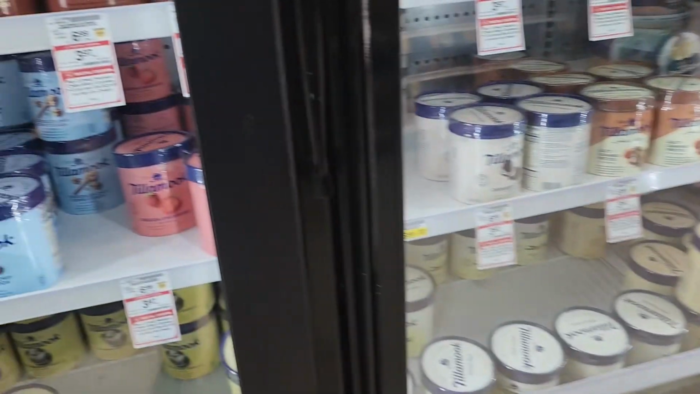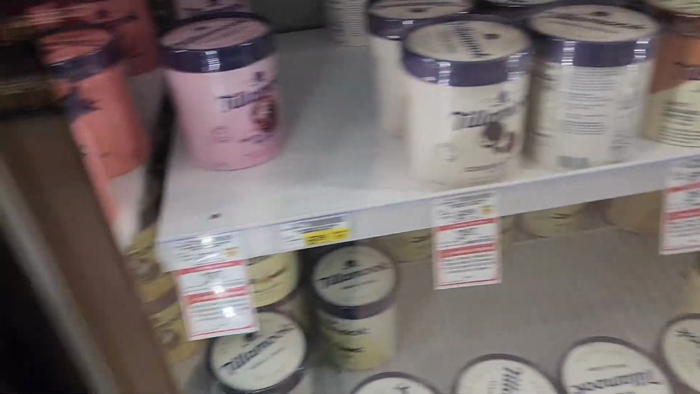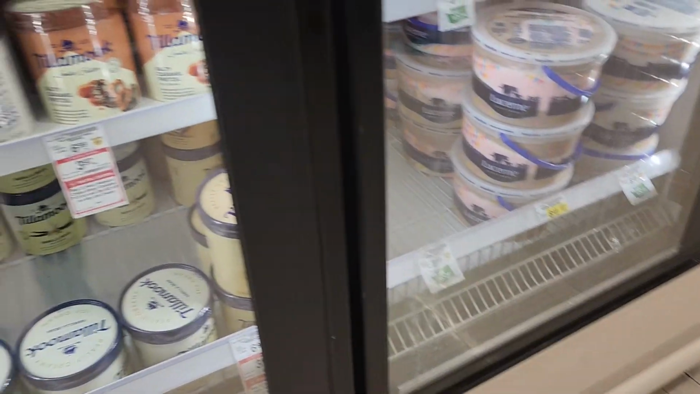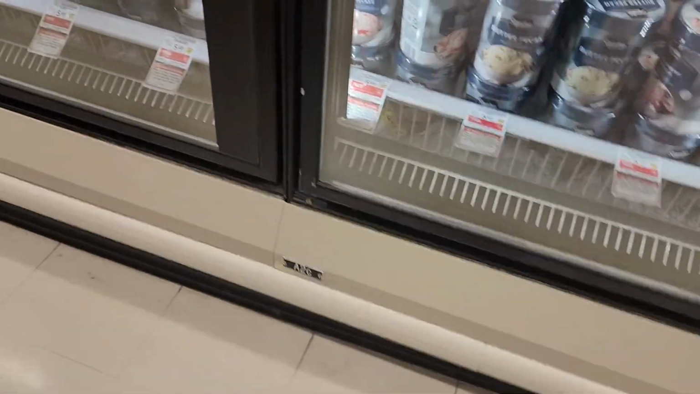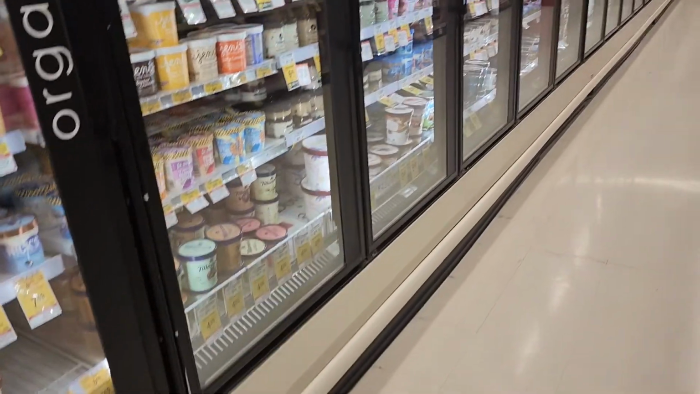Let's see, where is nice Tillamook ice cream? It's a stupid expensive ice cream, but it's really good. Hopefully they have it. It's not Tillamook, that's why they don't have the other brand I'm looking for here. Interesting.